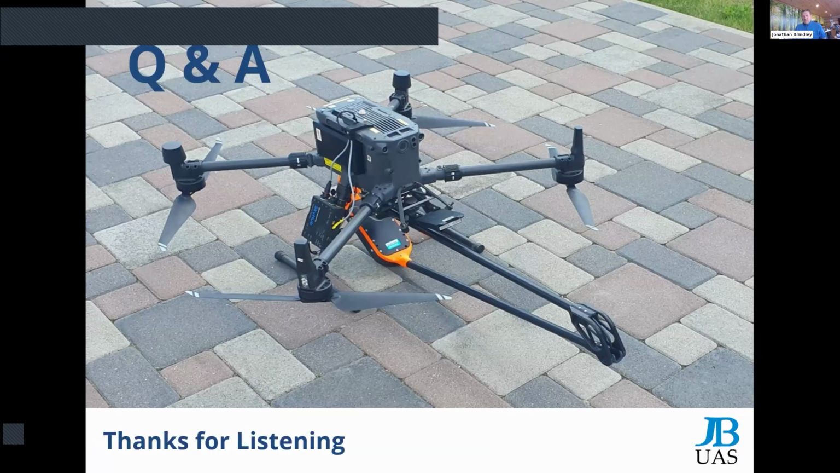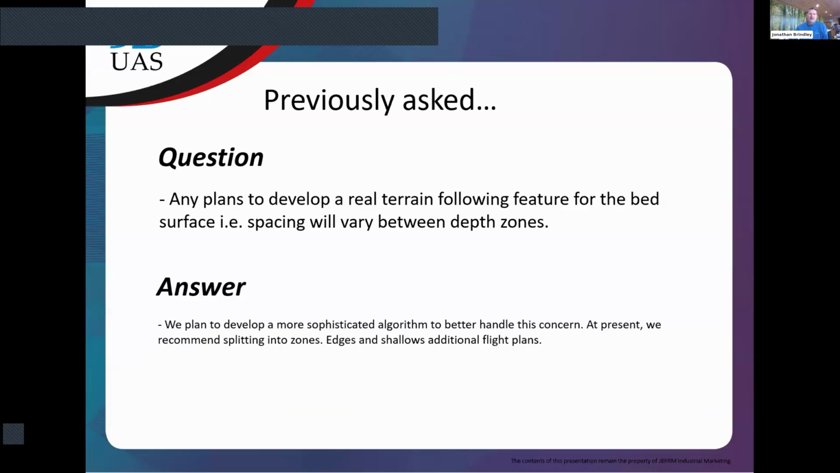I do have now a number of questions that we've added in that have been asked before, and this is where Alexi can add maybe some flesh on the bone. One of the questions that we've had previously asked was: any plans to develop a real terrain following feature for the bed surface, i.e. spacing will vary between depth zones? Feel free to answer these questions, Alexei, if you think there's anything more to say, but it says about the algorithm there on the screen.